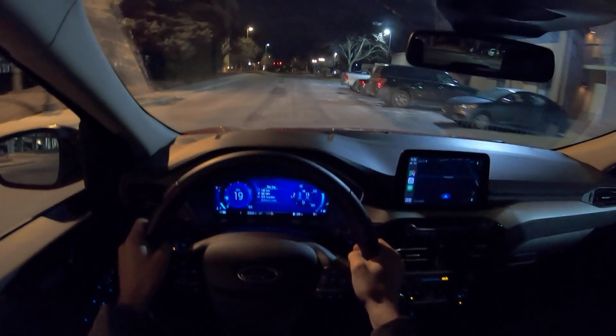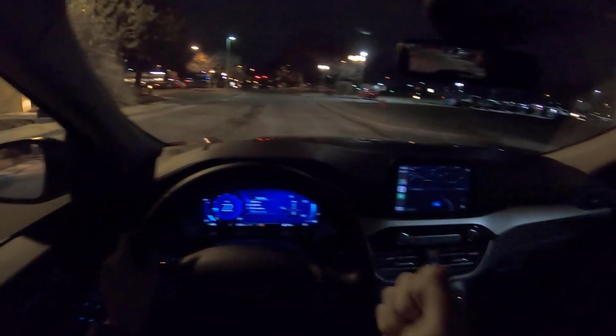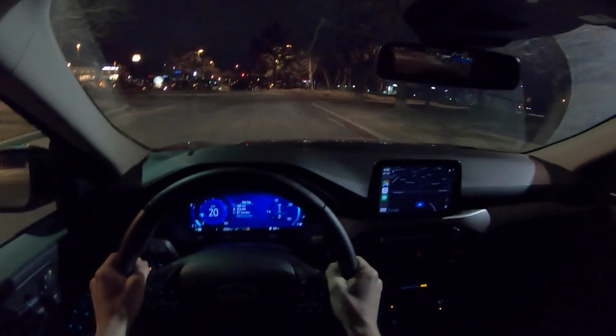The more I drive this too, the more comfortable I get with that limit of throttle input that kicks on the engine. It's kind of fun to play outside of that and try to keep it in electric mode as much as possible.